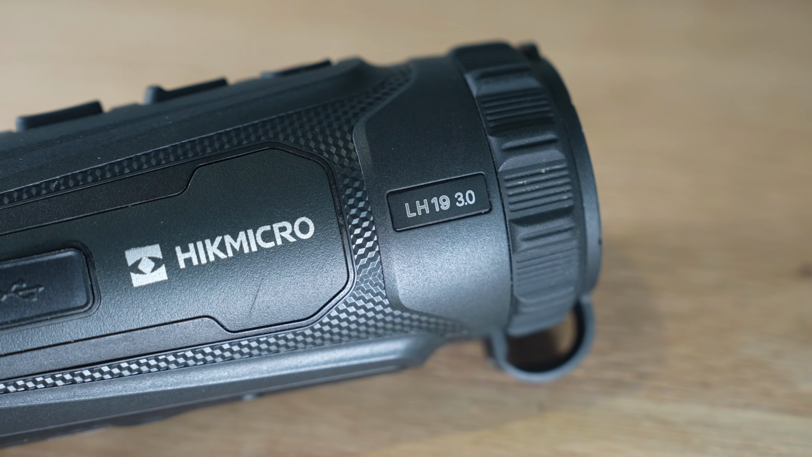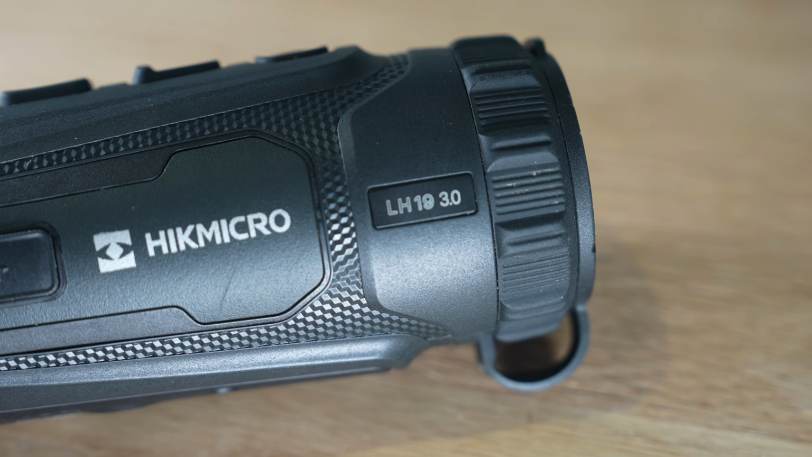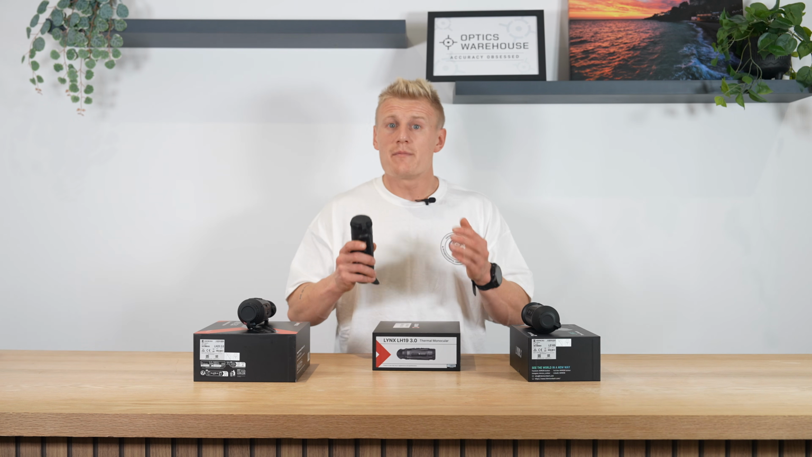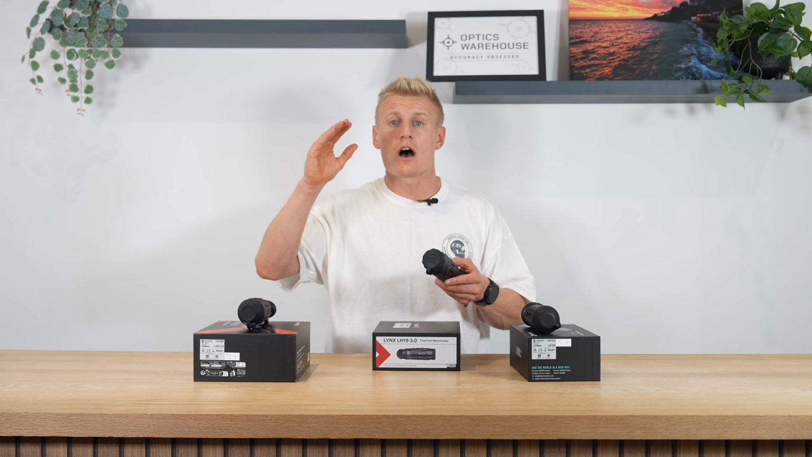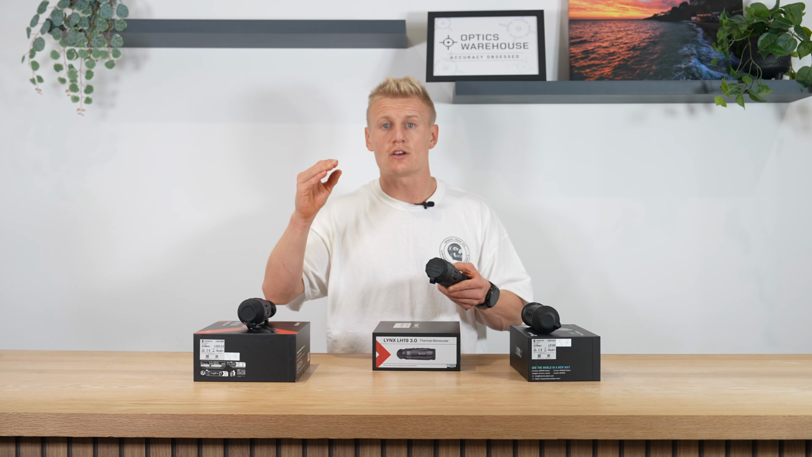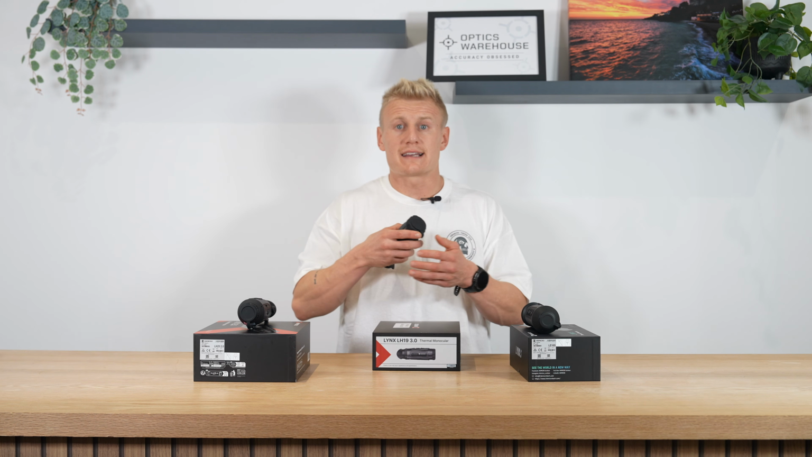So as we then look at some more improvements that we're seeing on the Lynx 3.0 series, the other major one is the introduction of shutterless technology. Again, this was before only featured on the Falcon 2 and the Condor 2 series. We now have it in an entry-level thermal monocular. That is a game changer.